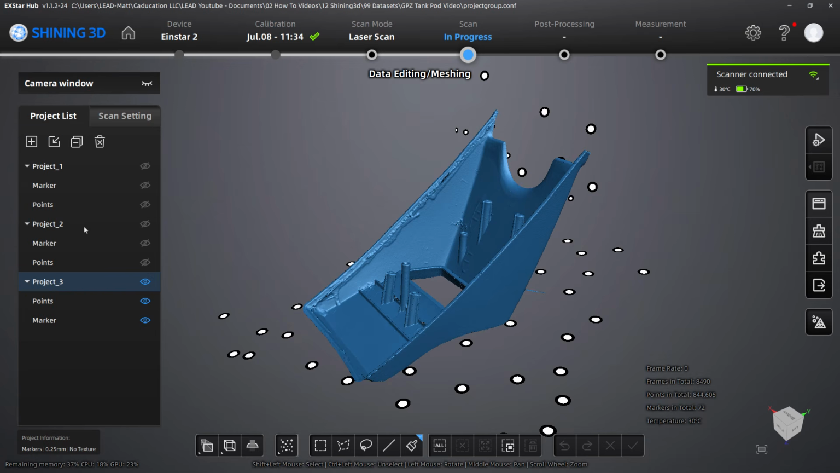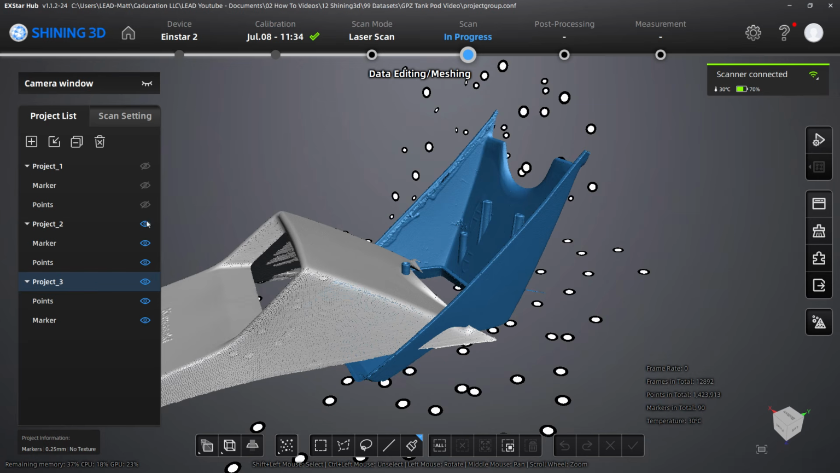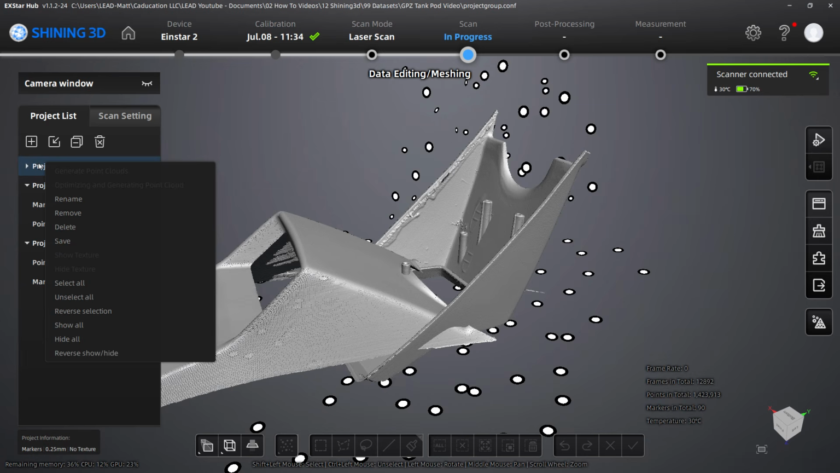I do want to mention one more thing before we move on. All the projects inside of your group, all of them will contribute to the mesh that you're generating. And so that's something where you have to be careful. If you are scanning a bunch of different scans and you don't necessarily need all of them, then what you want to do is right click on the project, and you've got two options basically.